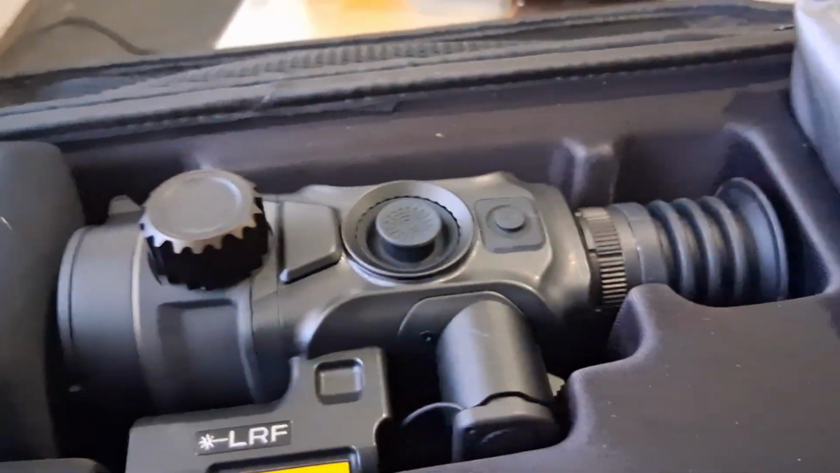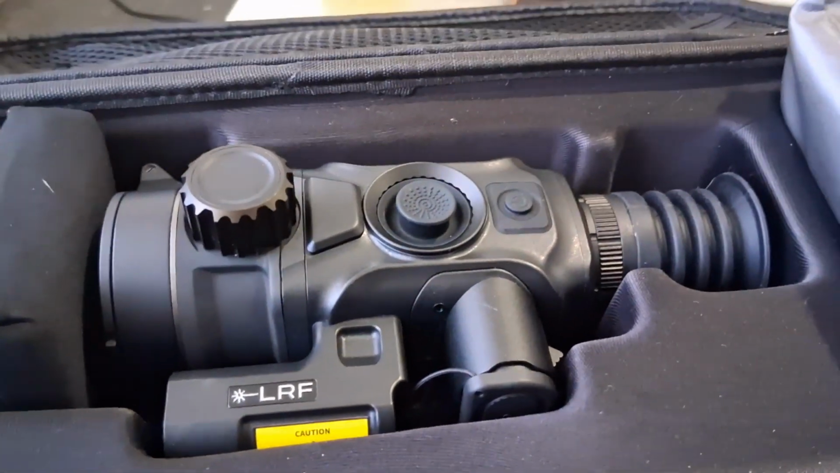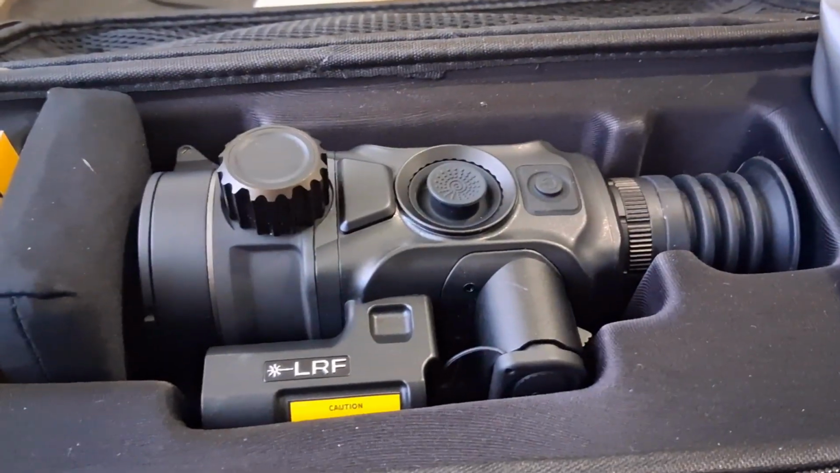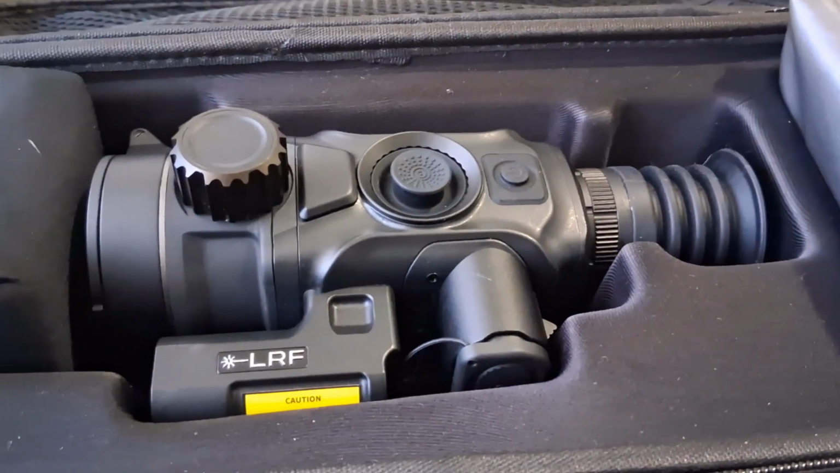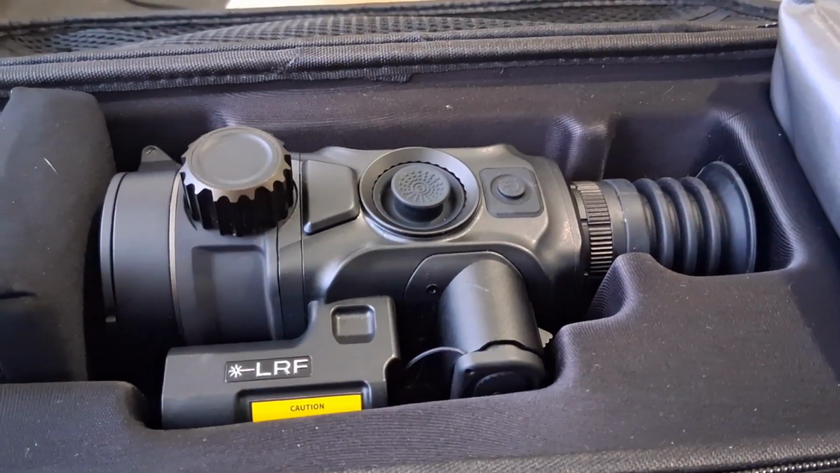But the thing about this is it's versatile. You could use it as a scanner. So you might want to loosen that a little bit, and as long as you can put it on the same spot on your rail, it shouldn't affect the zero.